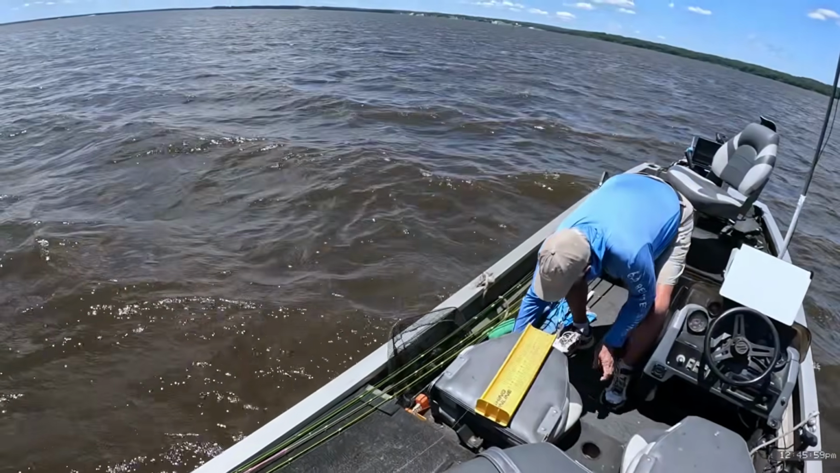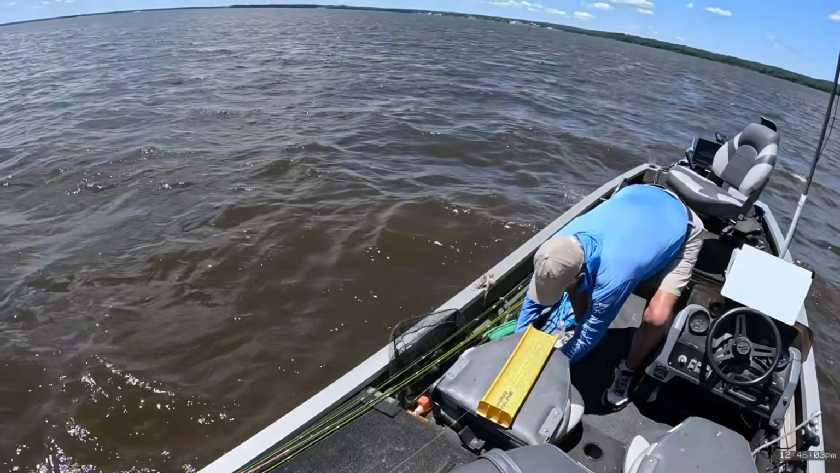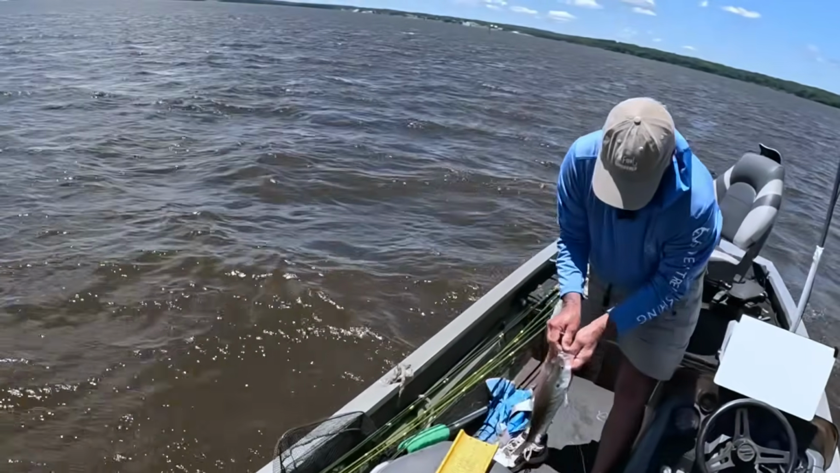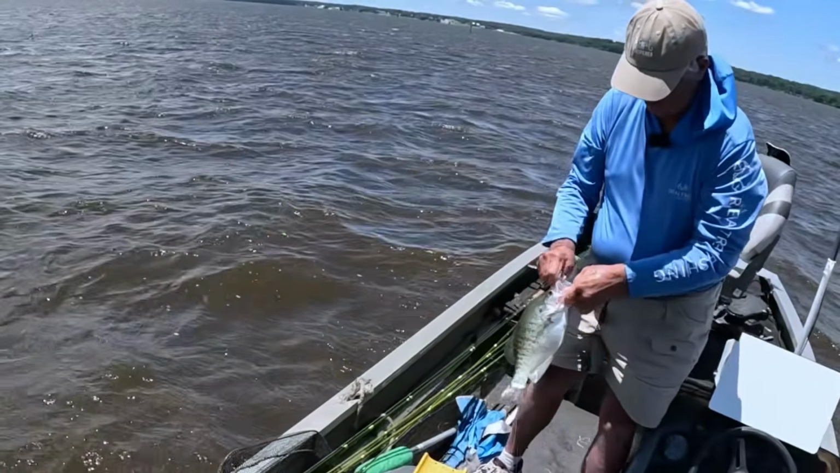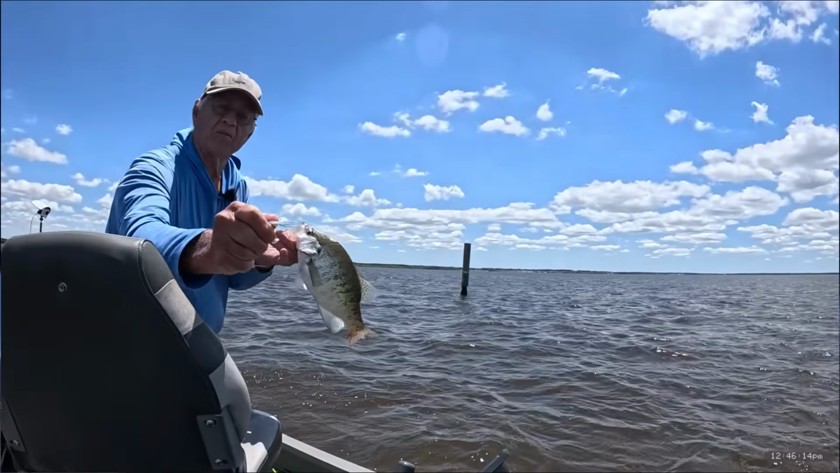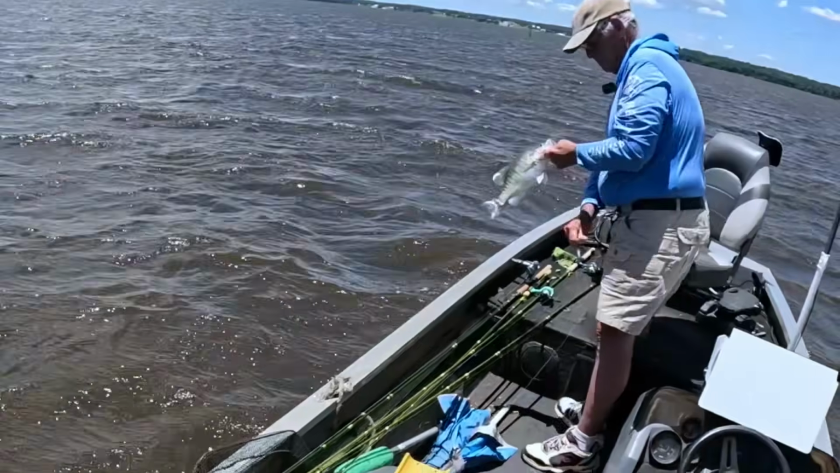Lord have mercy. Got him hung up in the umbrella land here. There we go. Got it loose. Man, that's a good one right there. Heck yeah. Caught him on that Blue Thunder. Look at the size of that fish. Man, that's a good one.